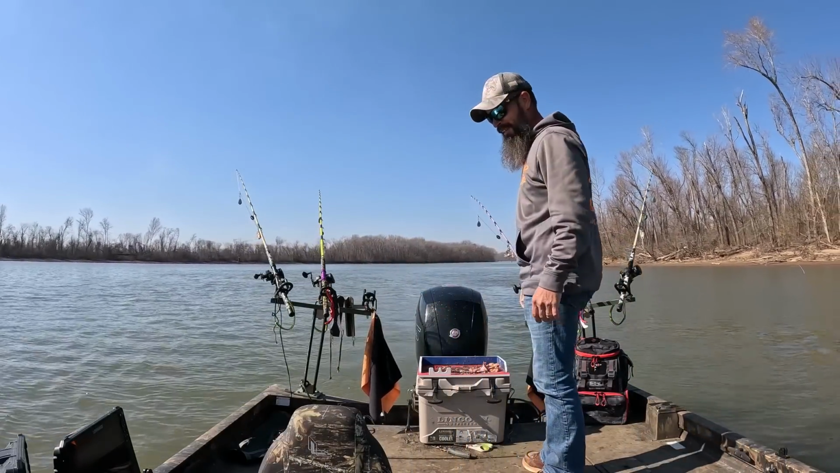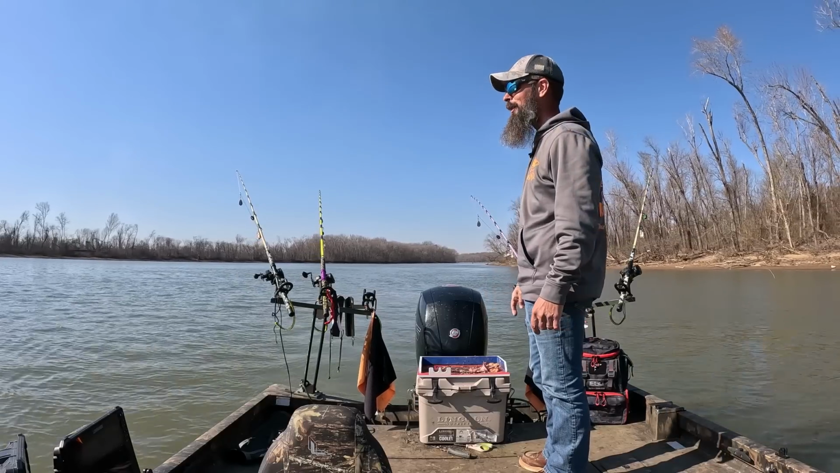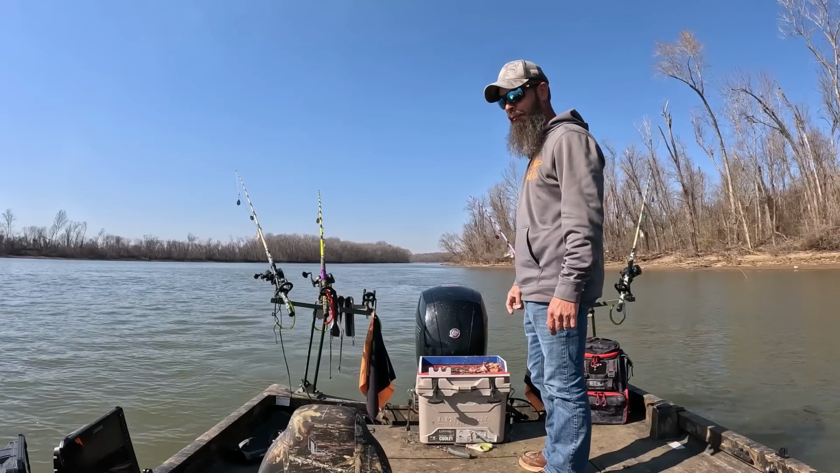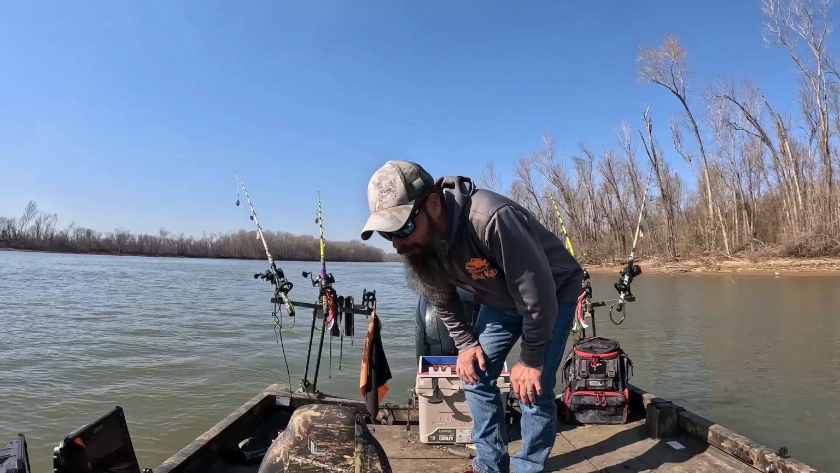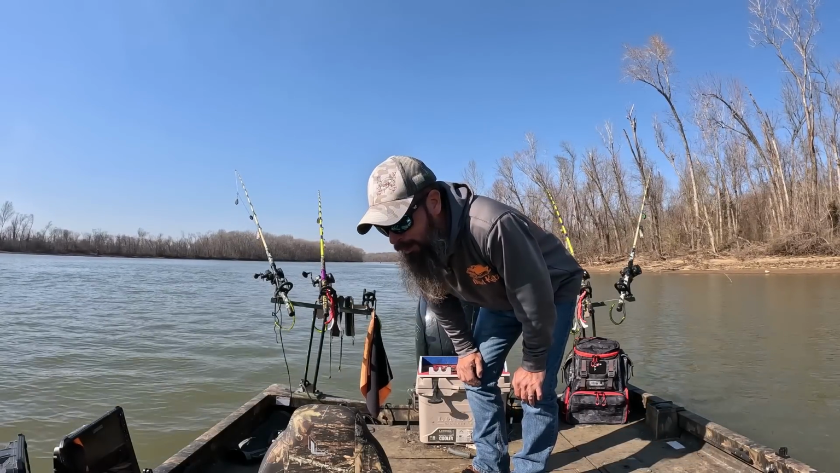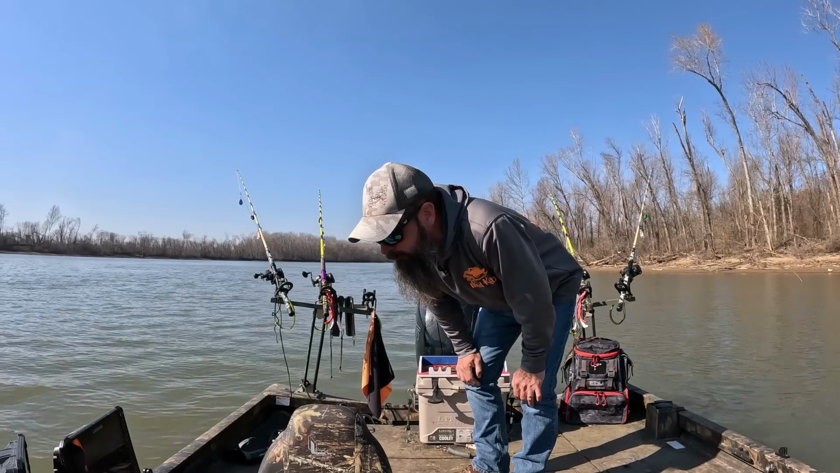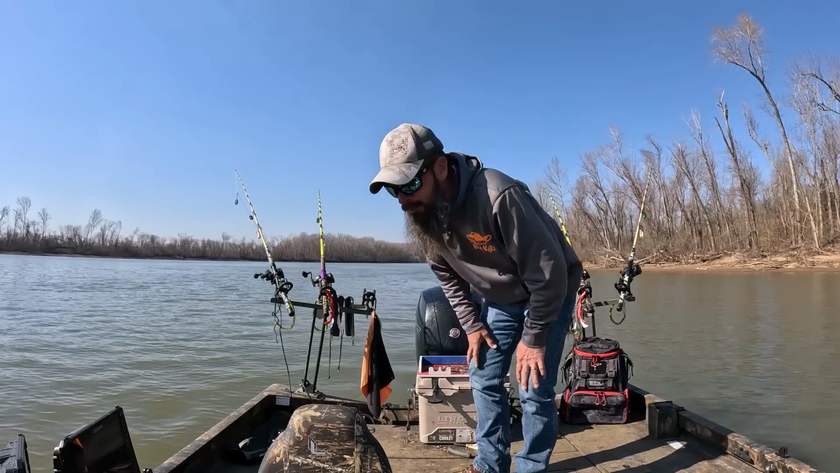So yeah, this next spot here, it is just absolutely loaded with structure. I'll be pretty happy if we get any of these back. But I'm gonna cast in it. I say in it, I mean we're still gonna be probably 68 feet from it, if I had to guess. I don't know if there's anything in it. I didn't really scan anything in it or around it.